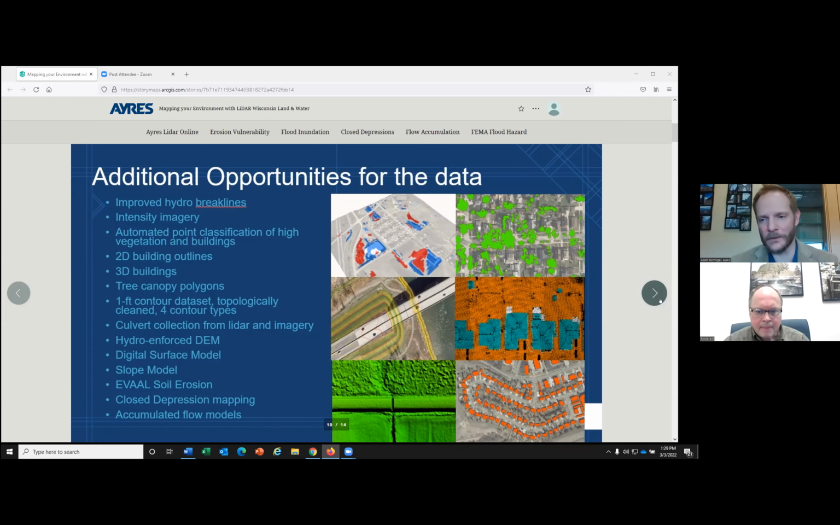Once you've got those culverts, we're creating our hydro enforced DEMs. You can't use your standard DEMs because it creates digital dams, so you can't create your water models with it. We're doing slopes with it. We're mapping our soil erosion with it. We're mapping closed depressions with it, and accumulated flow models. And I'm going to rush past all those because I want Bruce to have time to really show you what that means and how it's done.